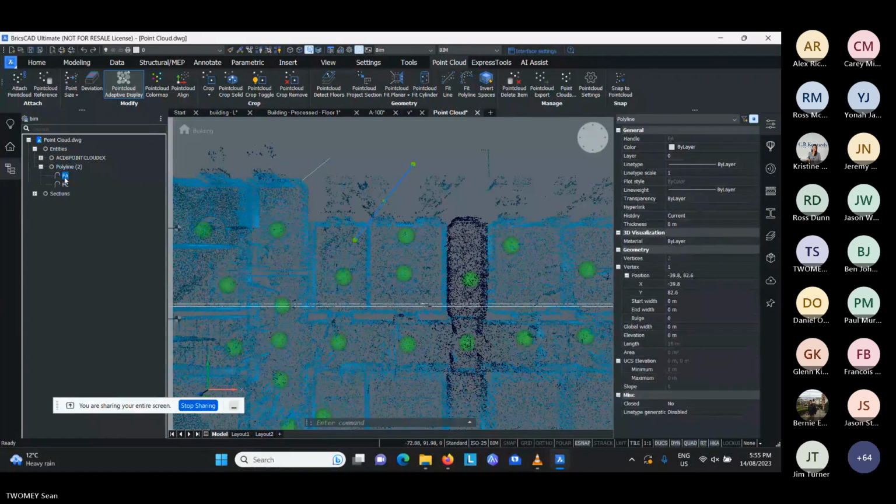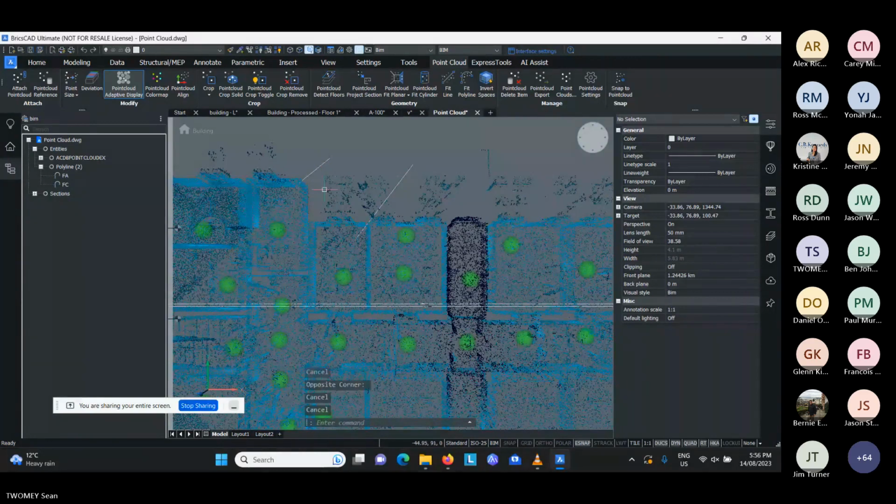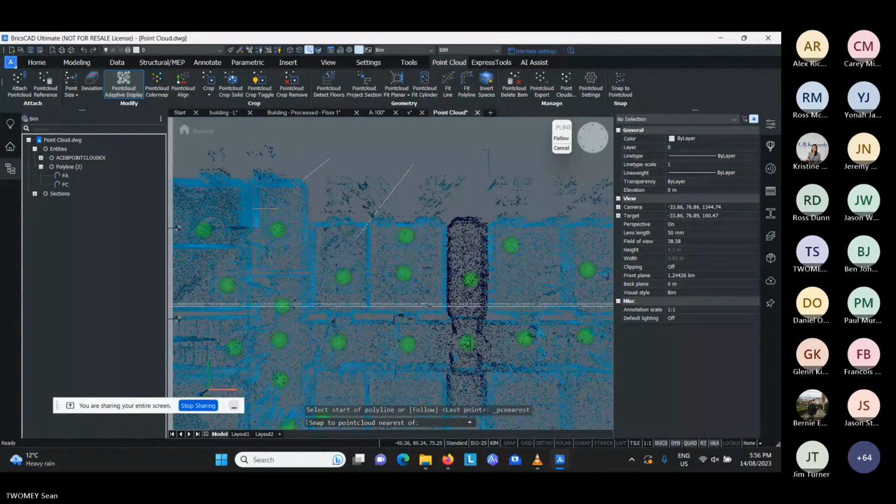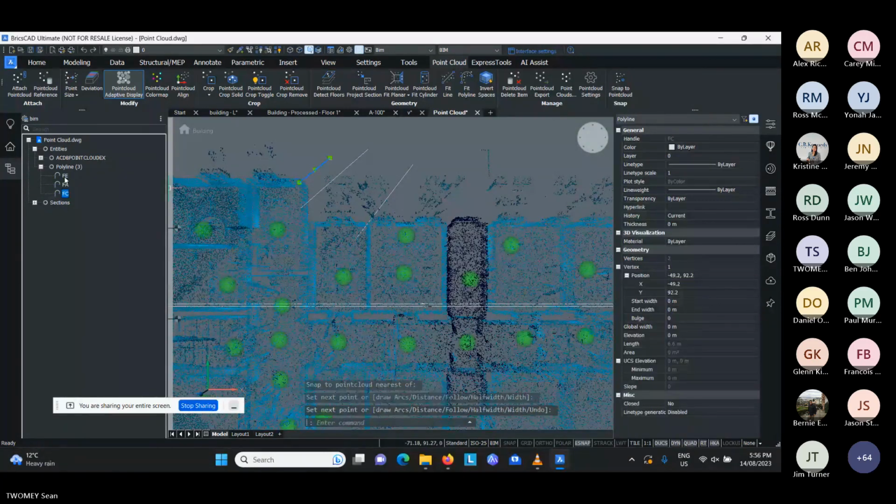If I click on this one here, you can see that the elevation is 0 in this case. And this one, okay, I think I've drawn these incorrectly where the elevations aren't even snapping to the point cloud. Let me do it again here. I'll do a polyline and I'll make sure I snap to the point cloud and I'll grab one of these. So in this case, you can see that the elevation is 74.96.